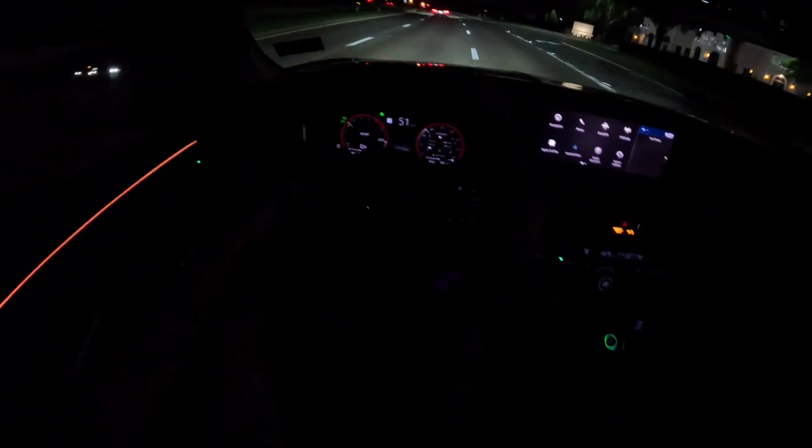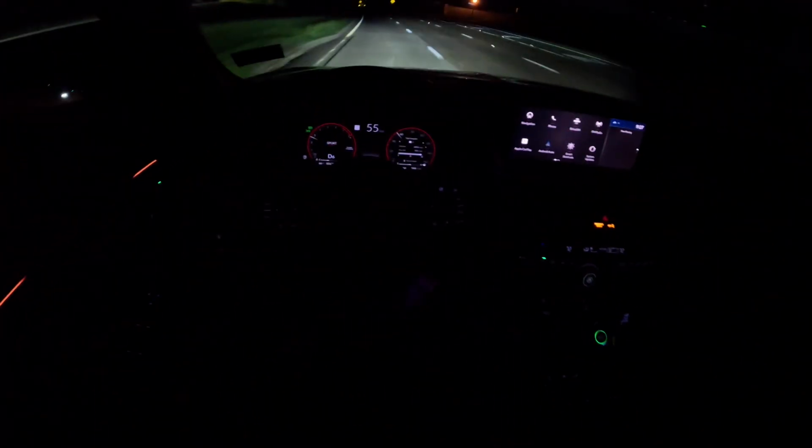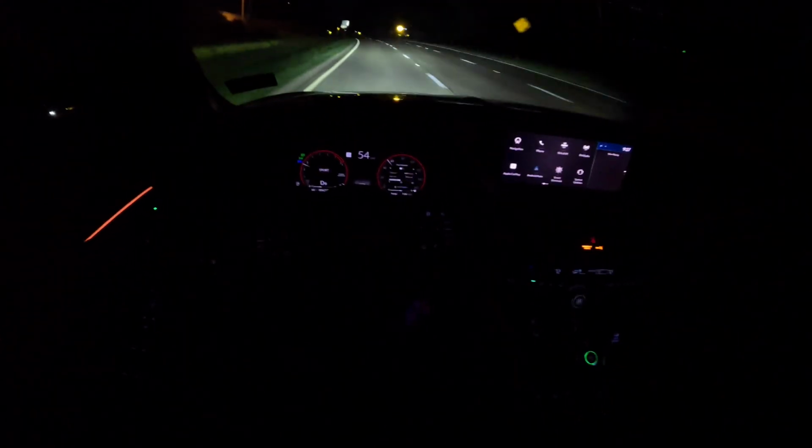Plus it has massaging seats and all these other nice things. It's a great value for the money, especially a used MDX Type S at the $50,000 price point. A lot of value right there. But yeah, even the regular MDX drives well. What I love about the MDX, especially the all-wheel drive, I would never get a front-wheel drive MDX because I'm not driving a front-wheel drive giant SUV. I don't want to do that.